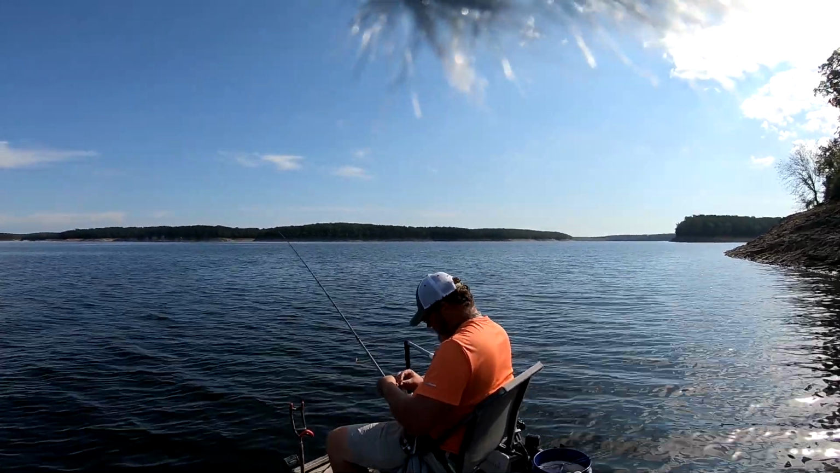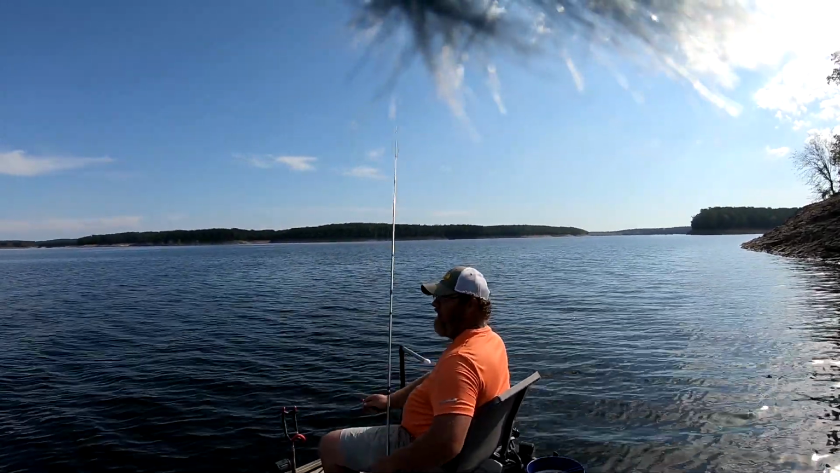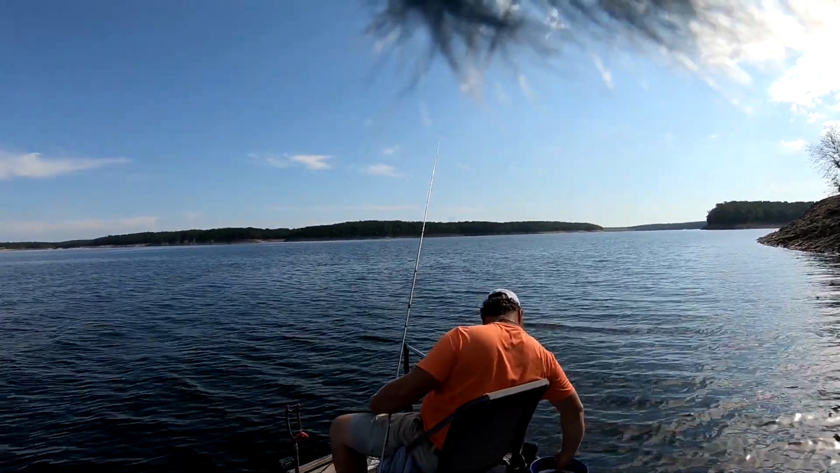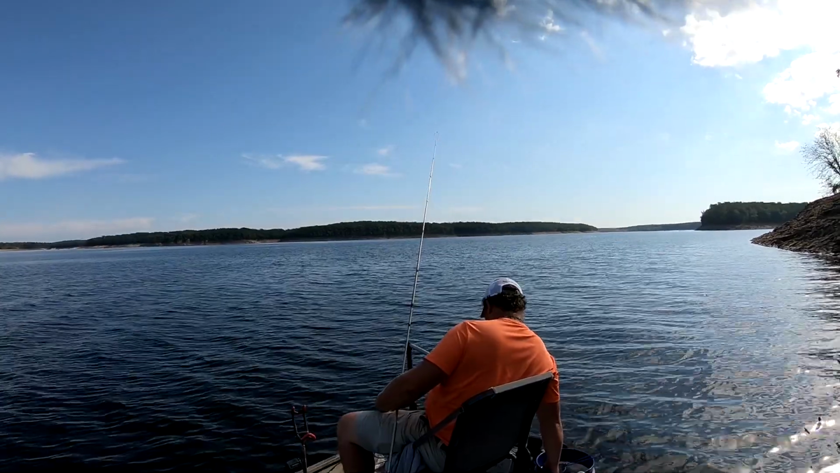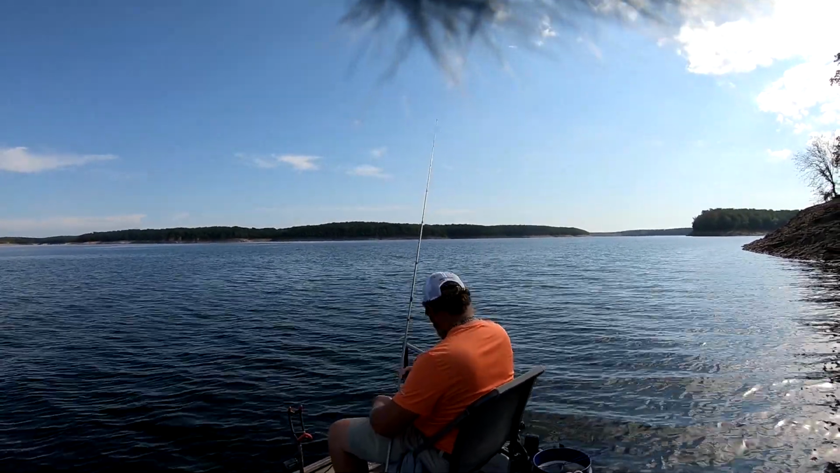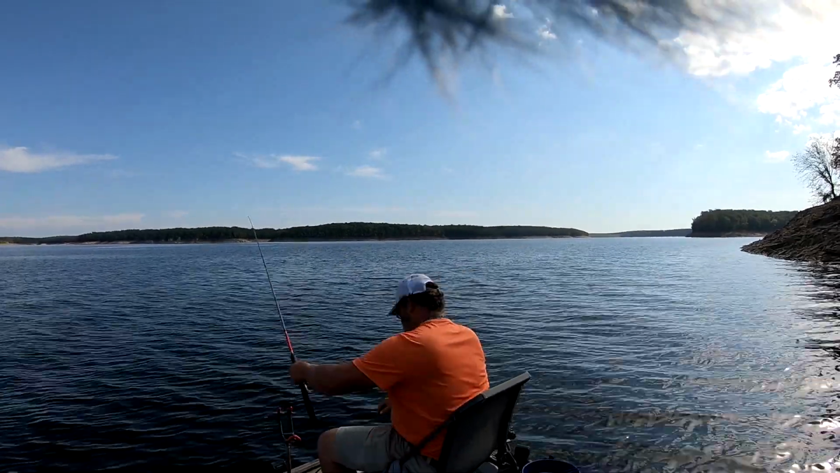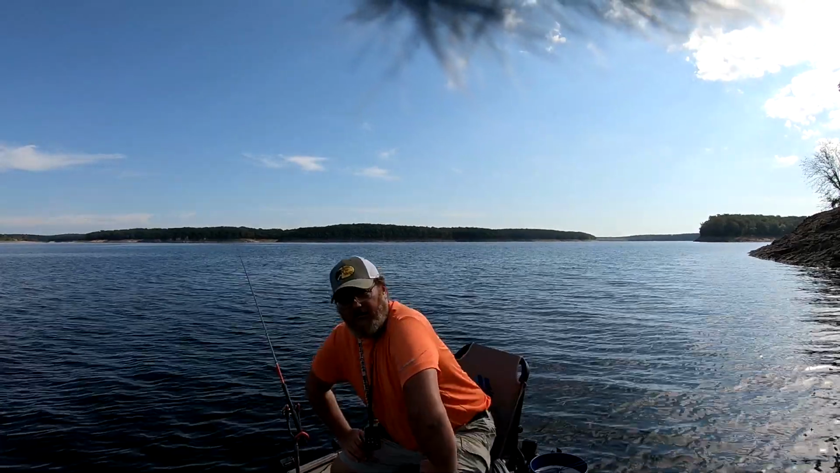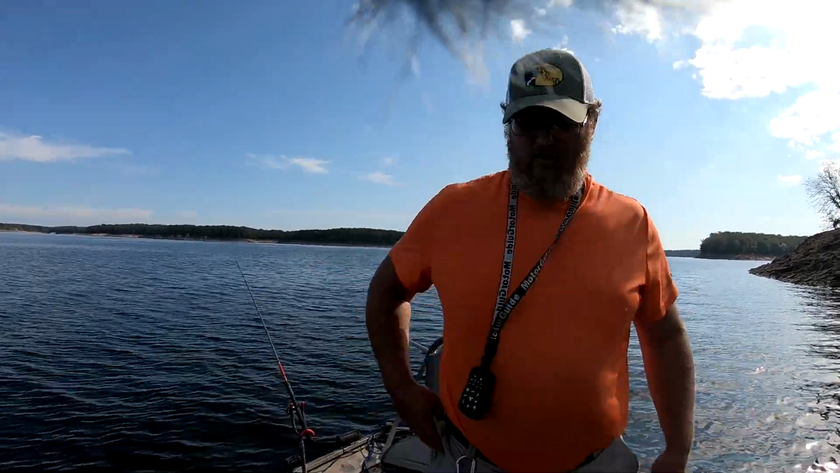I'll get a camera on this LiveScope once y'all see them. Bait it up there. We'll move this camera and let you all see what these fish look like on this LiveScope.